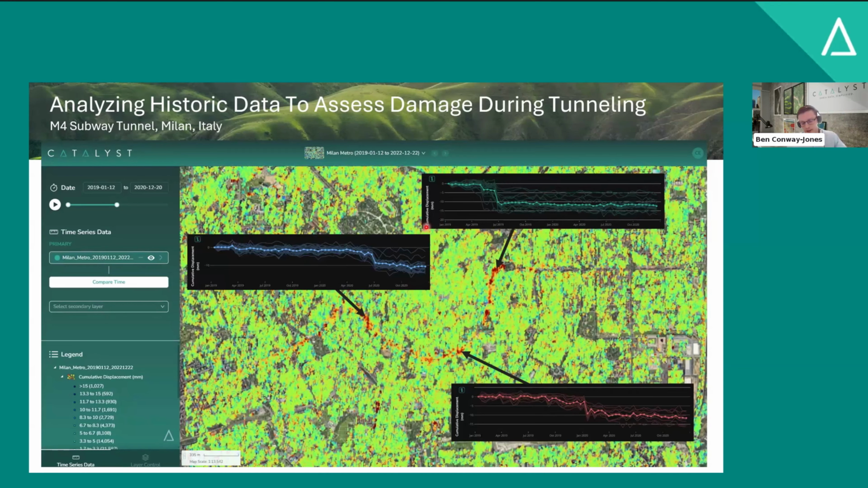Because we acquire these radar images every 6 days or so, that's when we could add a new point onto our time series every 6 days. On the x-axis of each of these, we have time. So we go from January of 2019 through to the end of 2020. And on the y-axis, we have cumulative displacement from 0 to minus 20 millimeters.